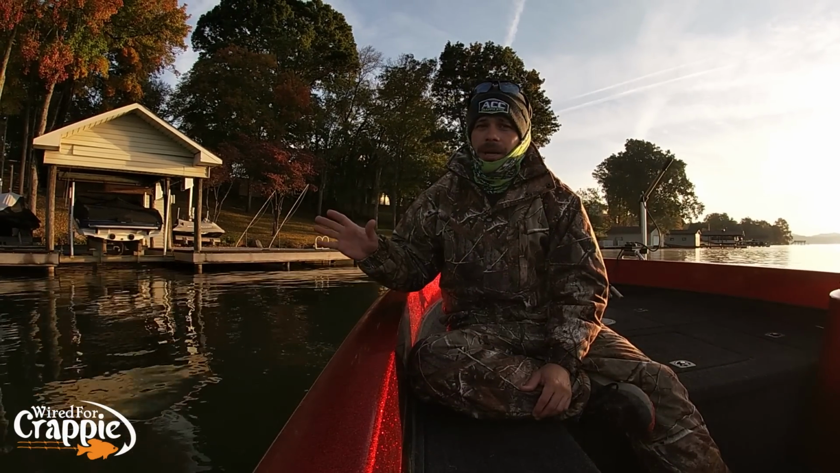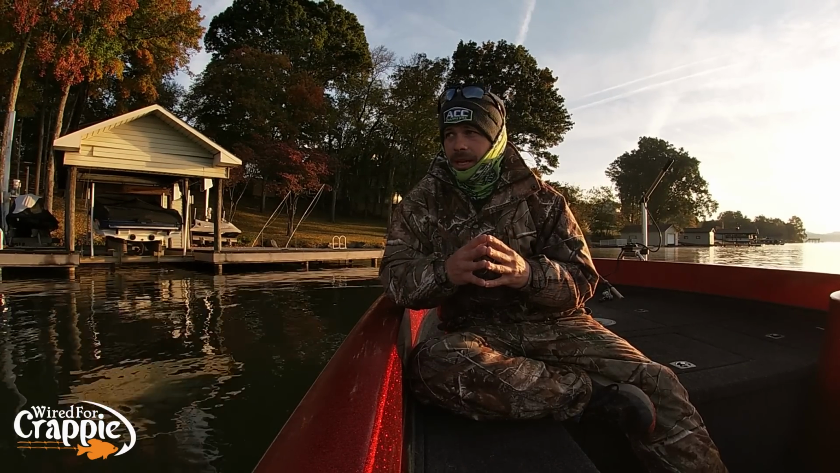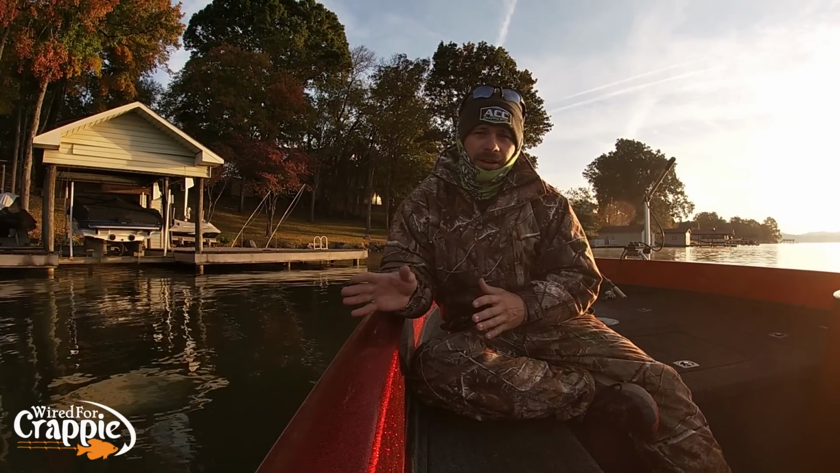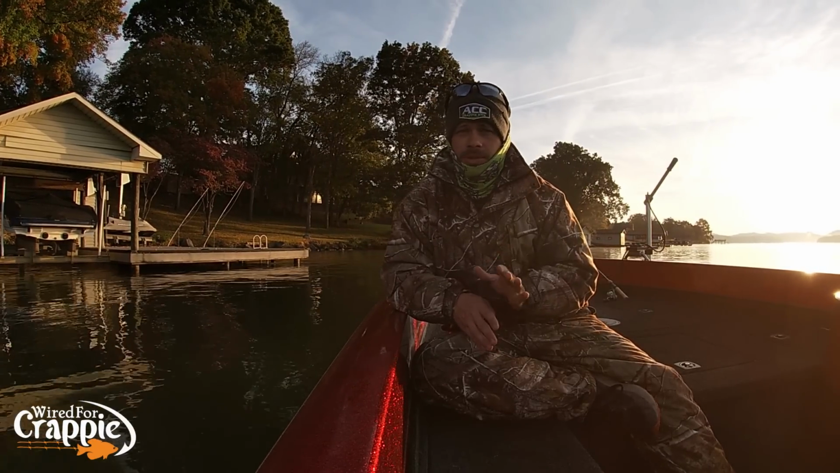Generally, when you find crappie on a dock, guys, they're going to be schooled up under that dock, and a lot of times those fish are going to be active. Now, can you pull up there and catch every fish under that dock? Not necessarily, but you're going to find fish that'll eat under docks most of the time.